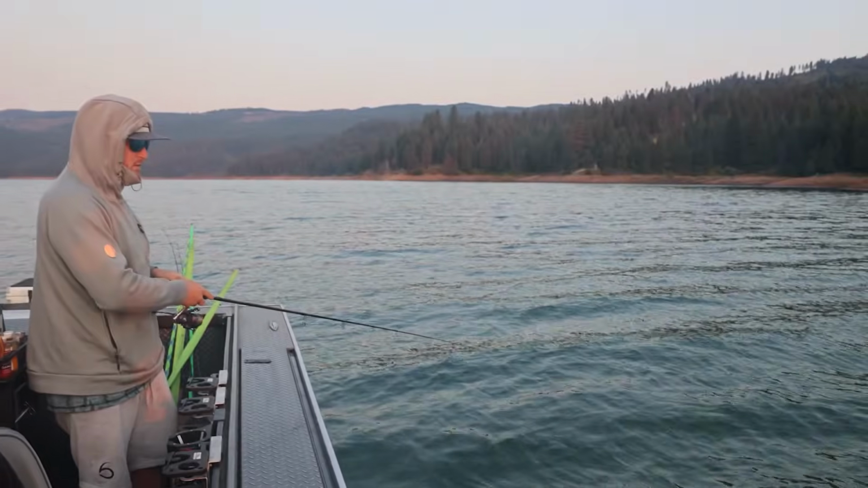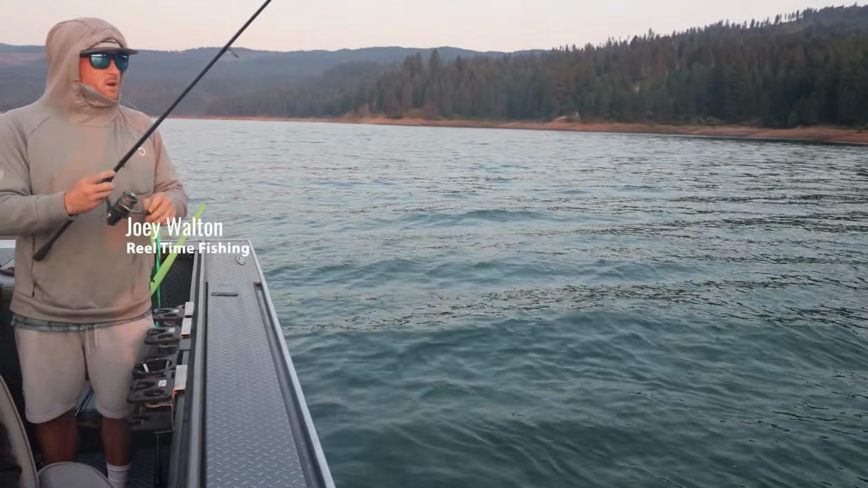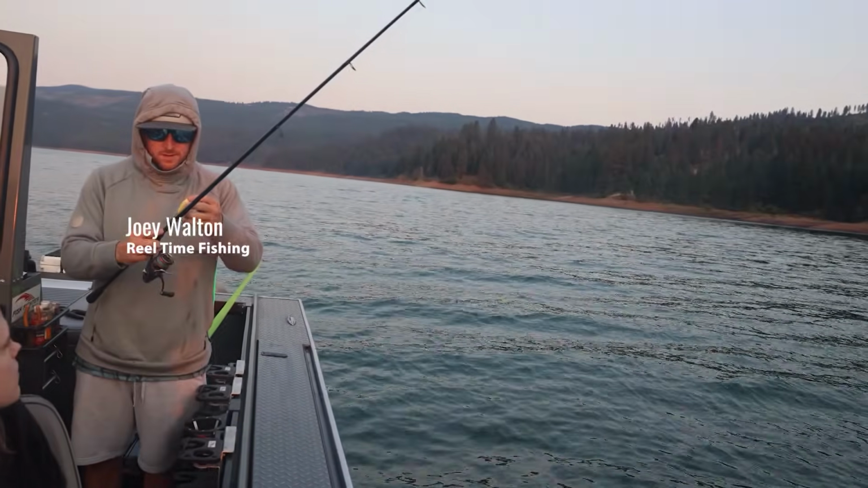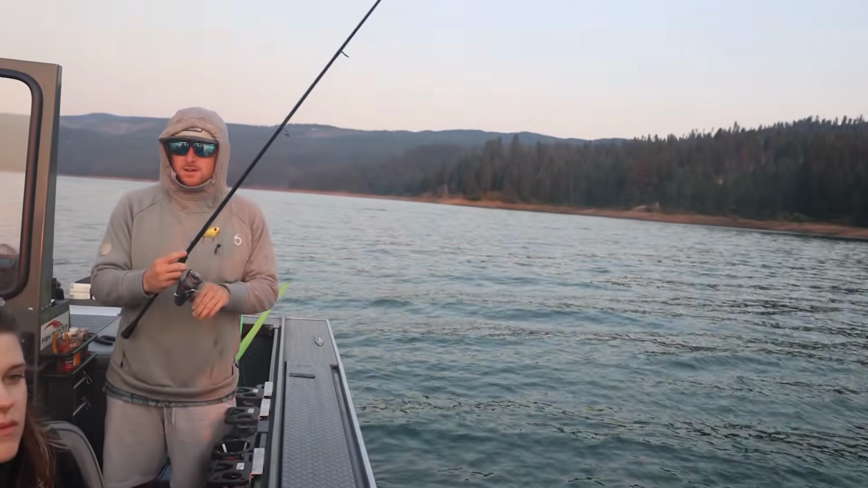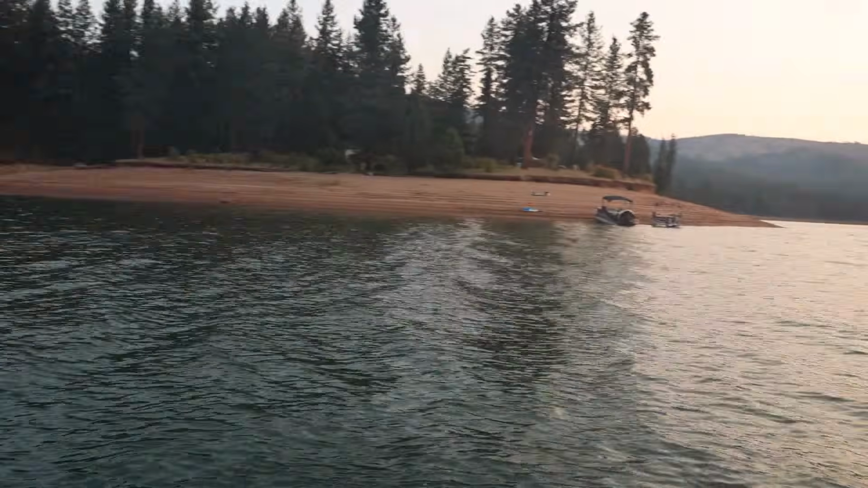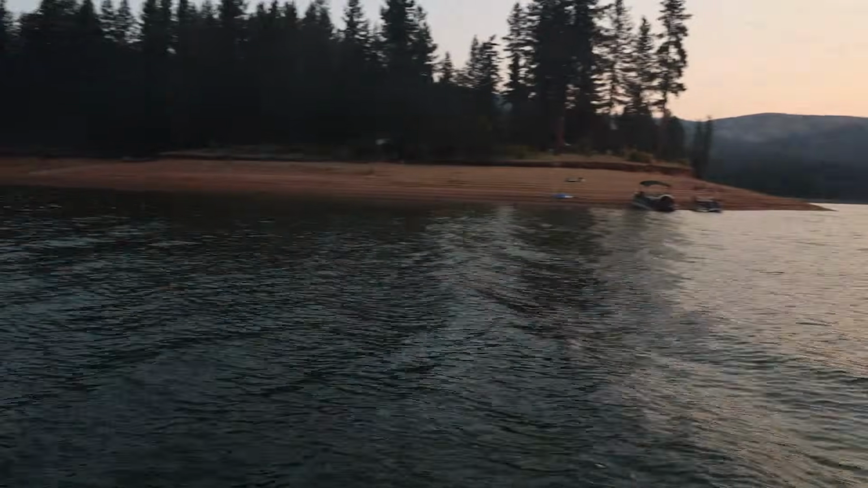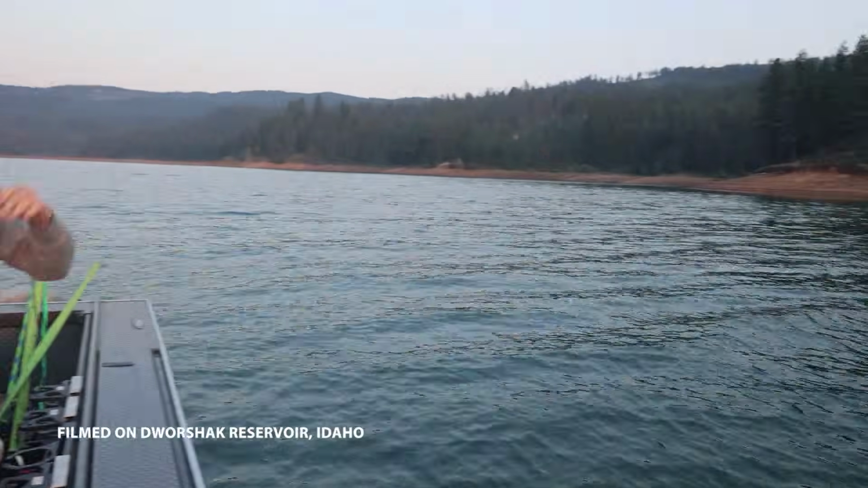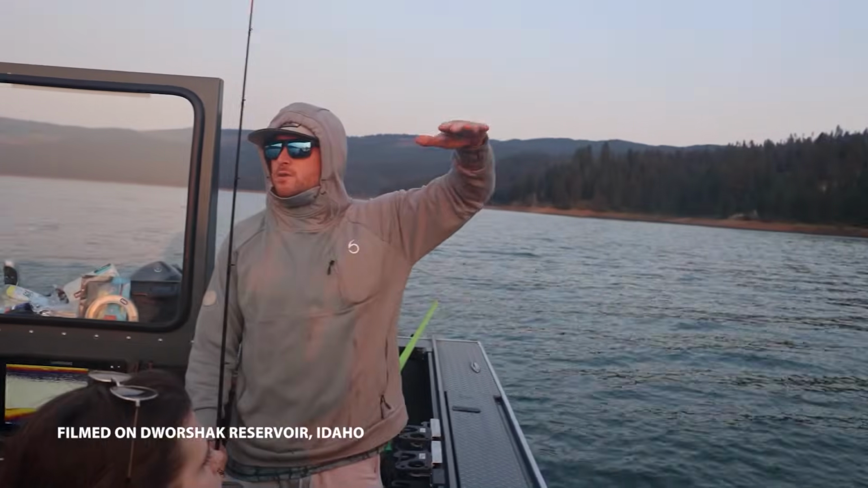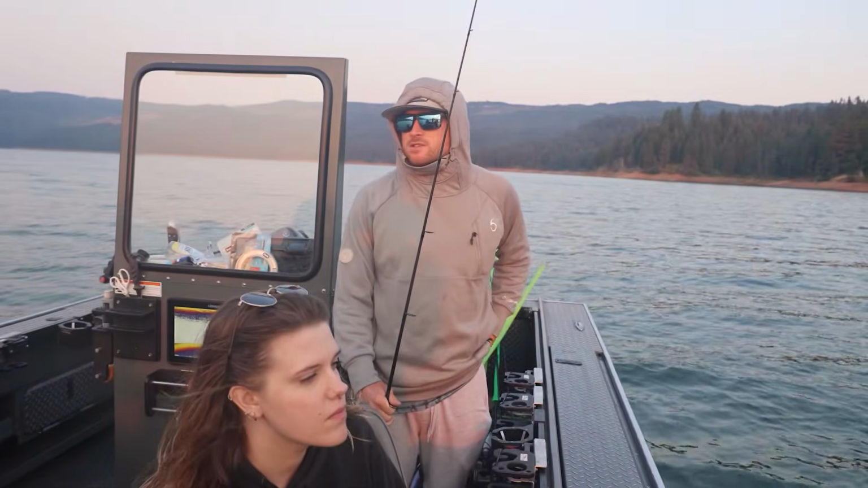Pretty good spot for a big one. So we're gonna make our way up on this point, see if they're playing. How deep are we right here? Oh, I think we're probably sitting at about 40 feet right here. But when we get up there, we'll be up on a shelf. They'll be sitting in about 5 to 10 feet of water. And a lot of them will be suspended up in the water column. So chasing kokanee, basically. That's their forage in here.